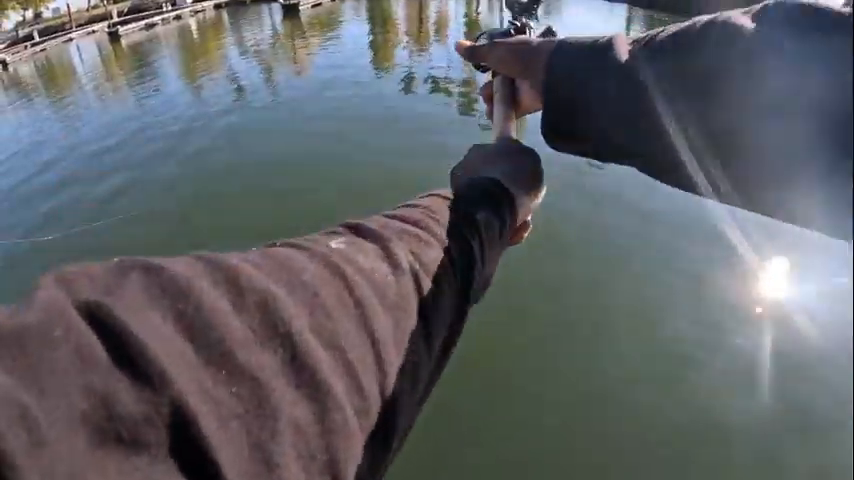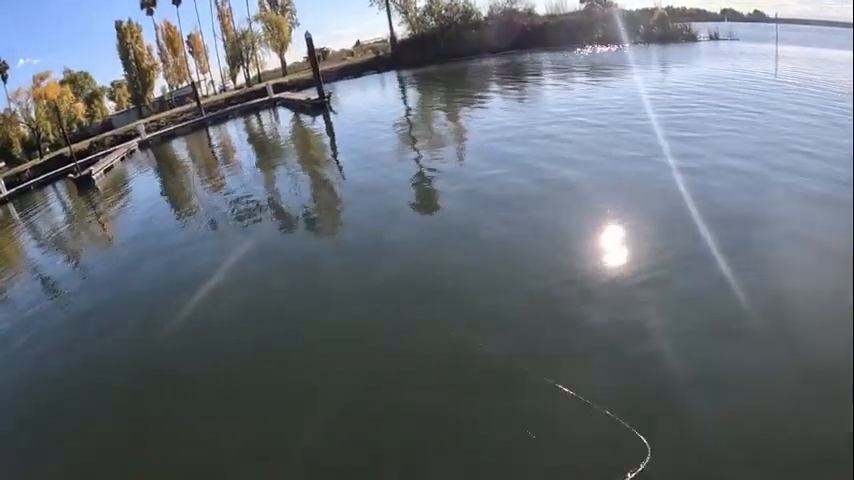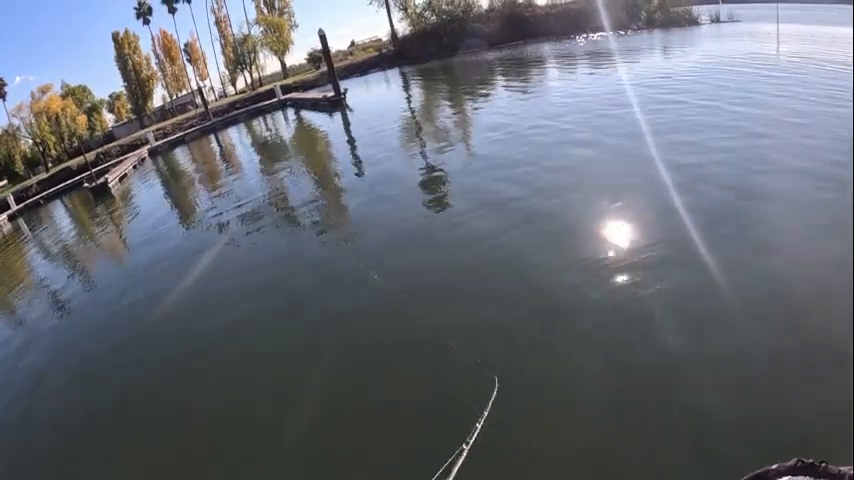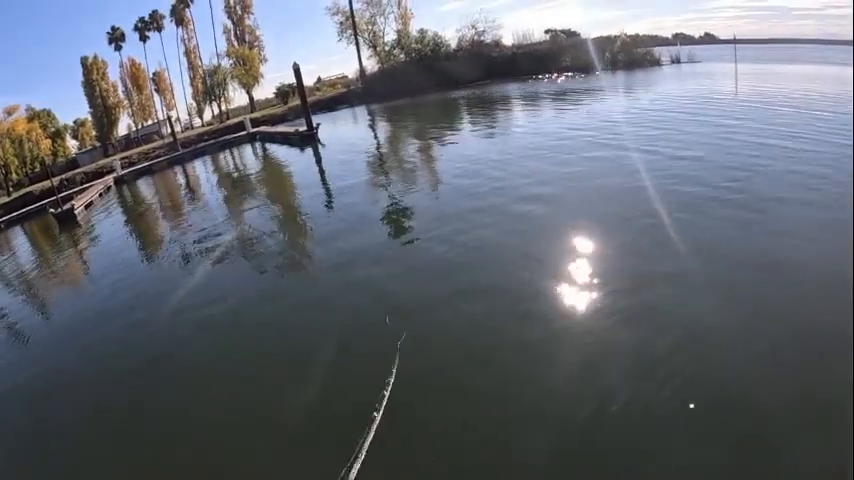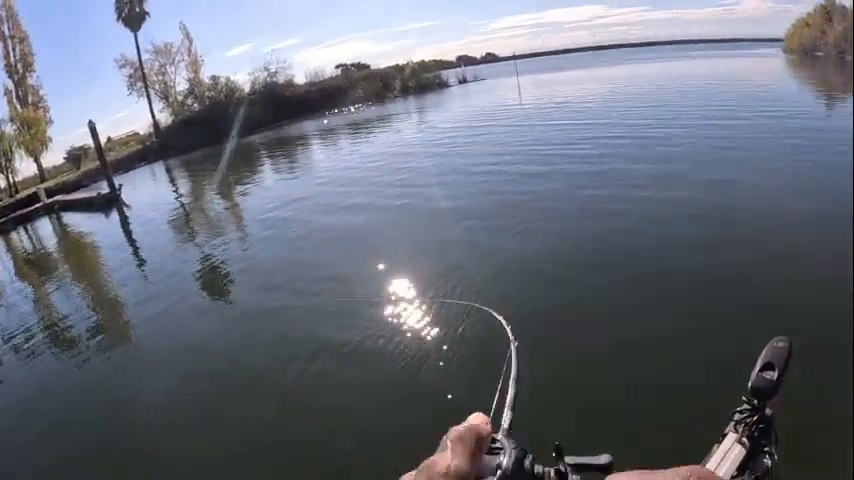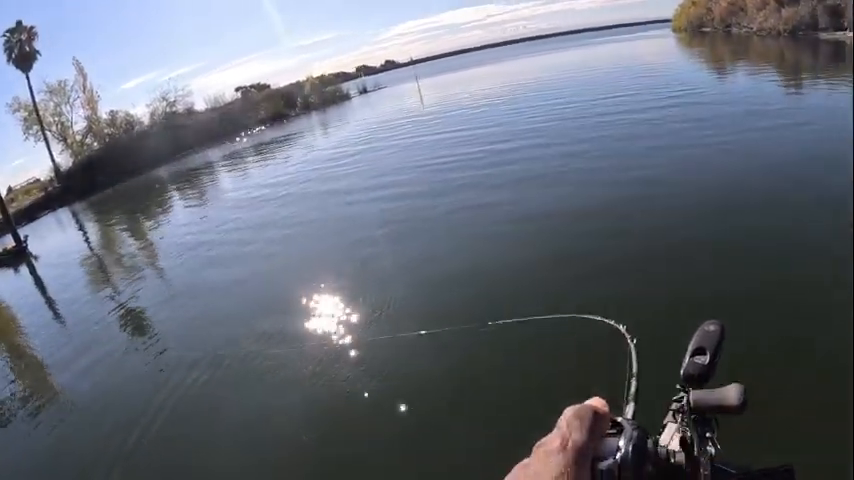Is this a 6'2"? 6'3"? That rod's a 7'2". Yeah, that rod's 550. That's an expensive rod. I like that rod though. Oh, look at that. Oh no, I think that's a gar fish. Ooh, damn.